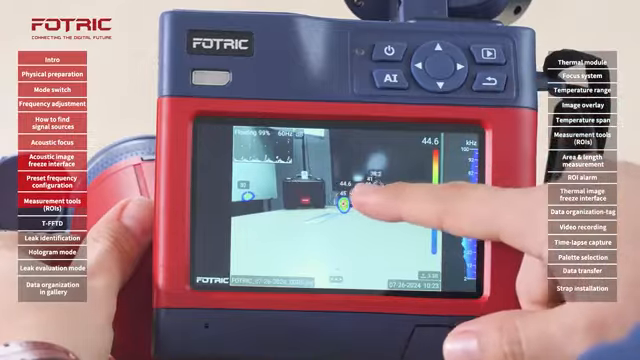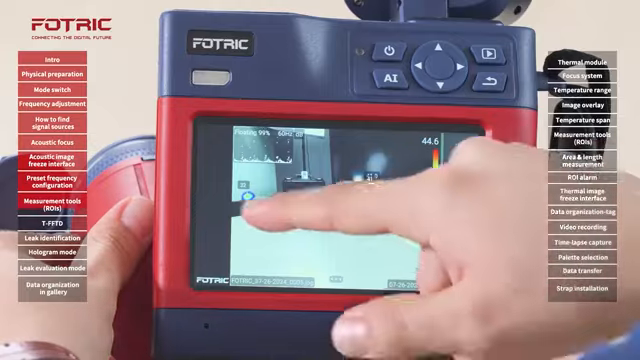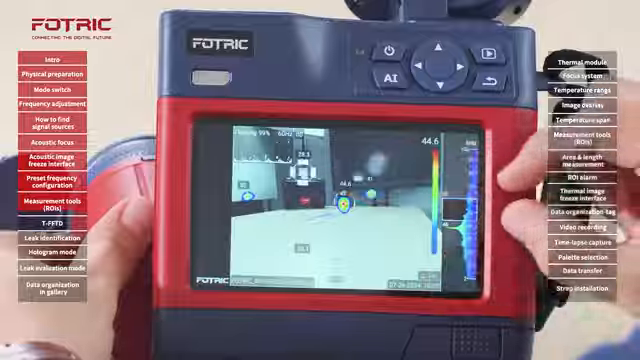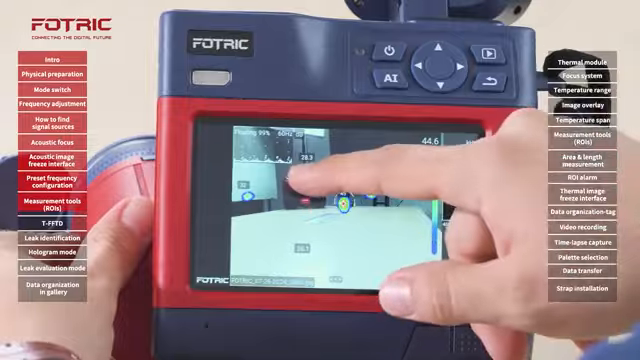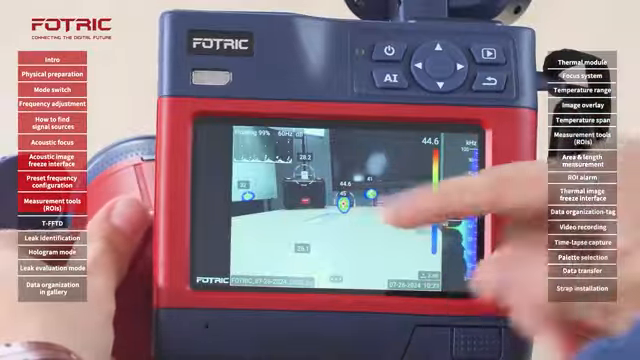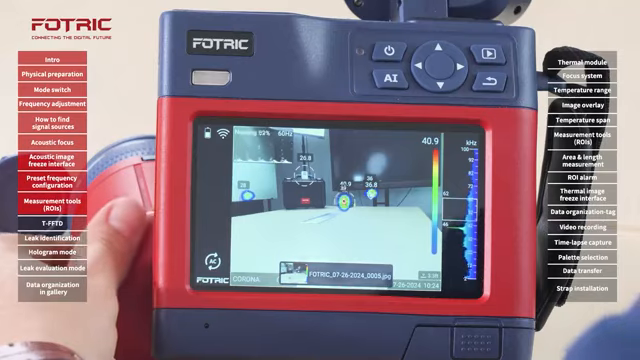I can further adjust that and say, these are the measurements on those two, or let me just move this spot, let me just leave it in the middle as a reference, and say, at this given frequency range, these are the decibels measurement or the sound pressure level of those two sources, indicating that this is the one that I'm interested in and this is the actual problem that I want to address. I will press the picture taking button and now the image is saved.